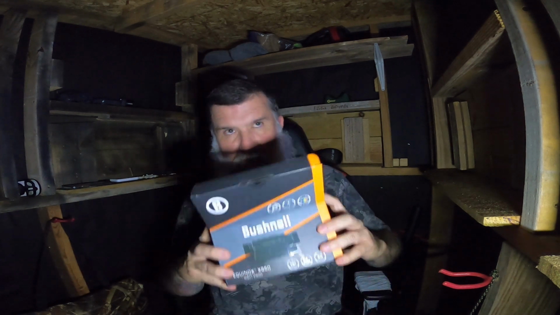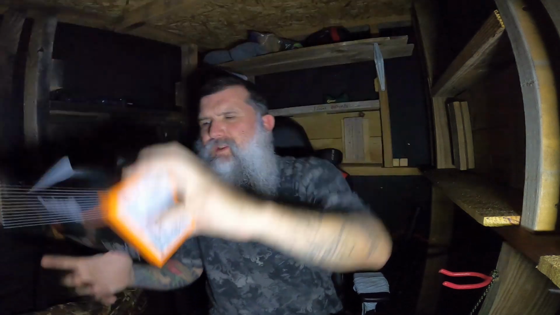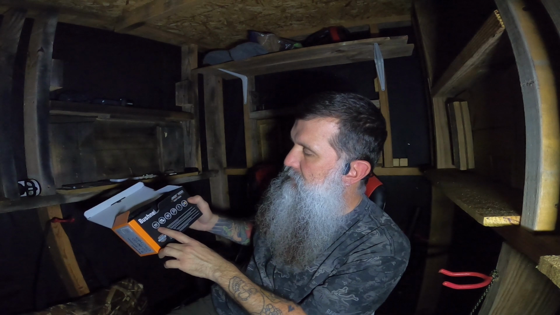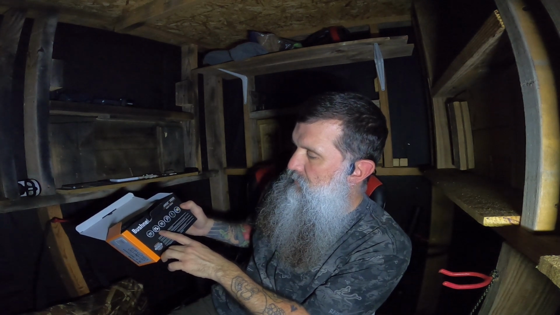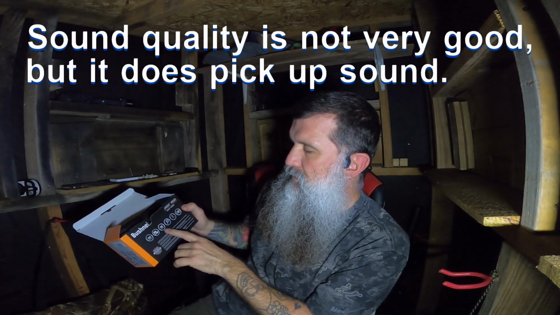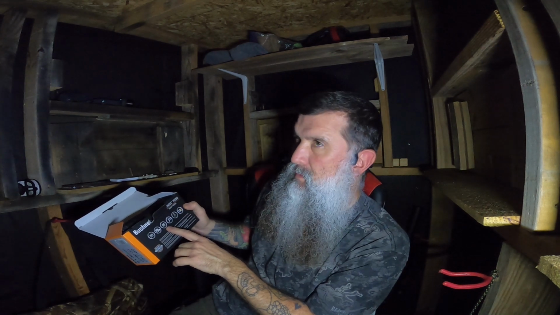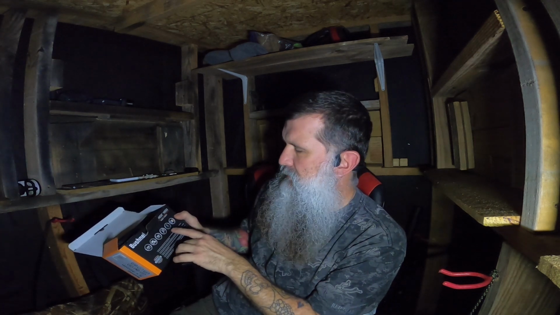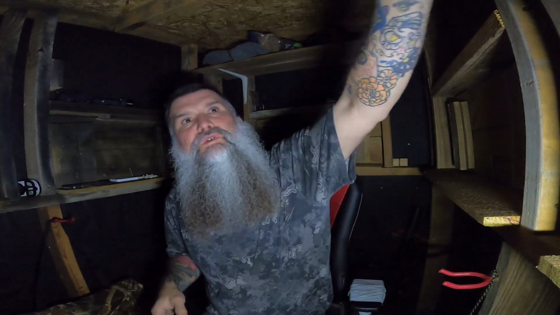So I'm going to put this box aside. Actually, let me read the back of this for you real quick. It does say it does up to 650 feet. It does video, it does photo, it does sound as well. It does take a micro SD card. It does have a zoom feature. I think it goes up to 3x zoom if I recall correctly. It does have a tripod mount on the bottom, and during the daytime it will record full color, and at night of course it's going to record black and white with infrared light. But let me show you the unit real quick.